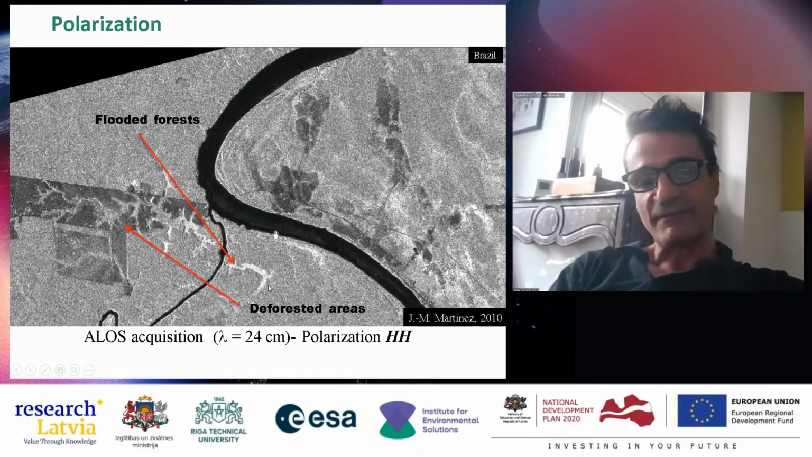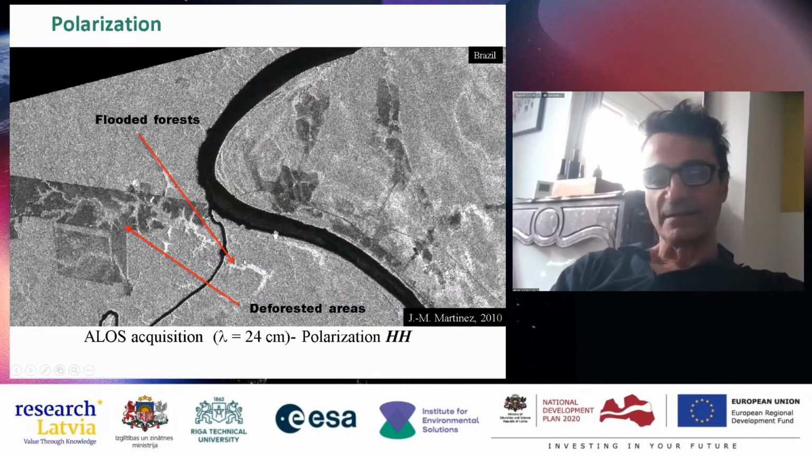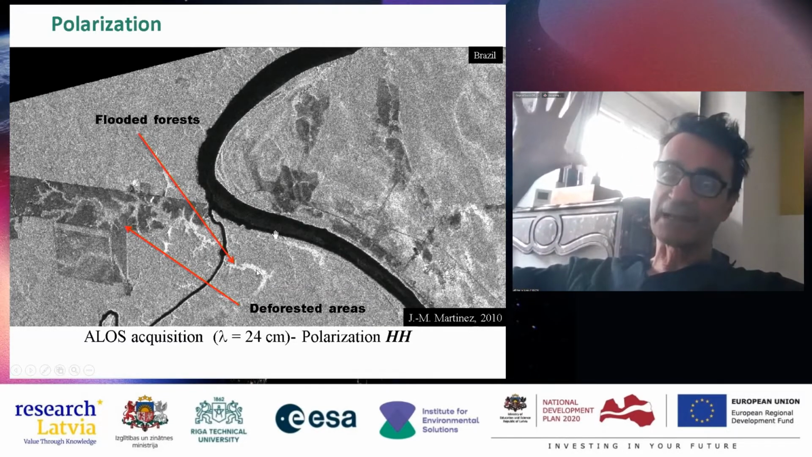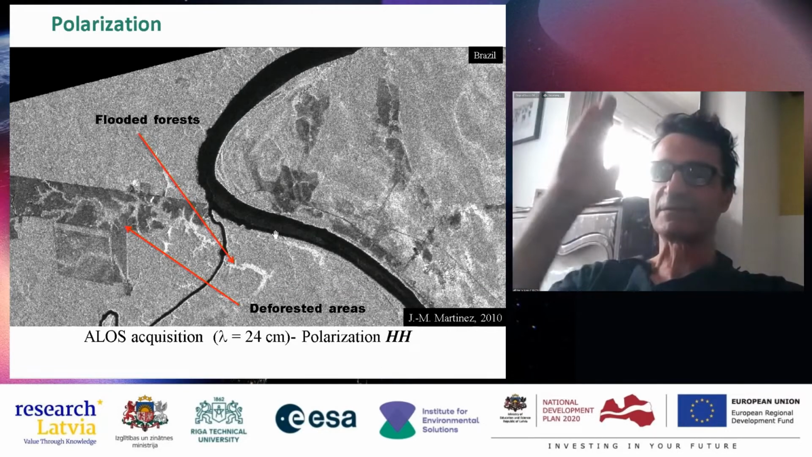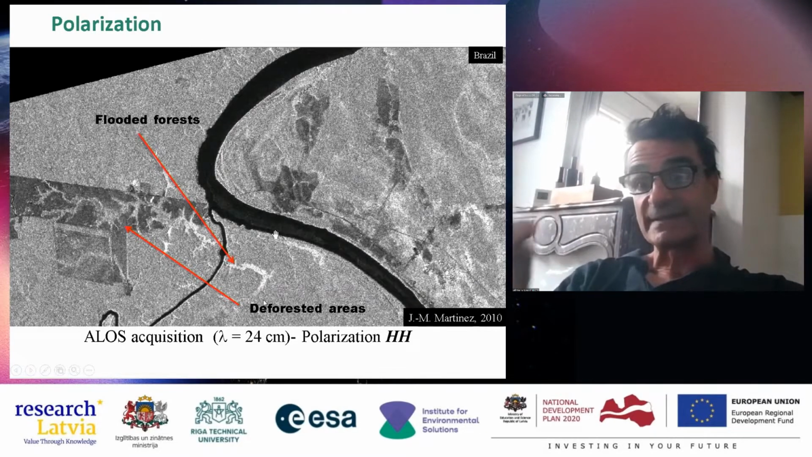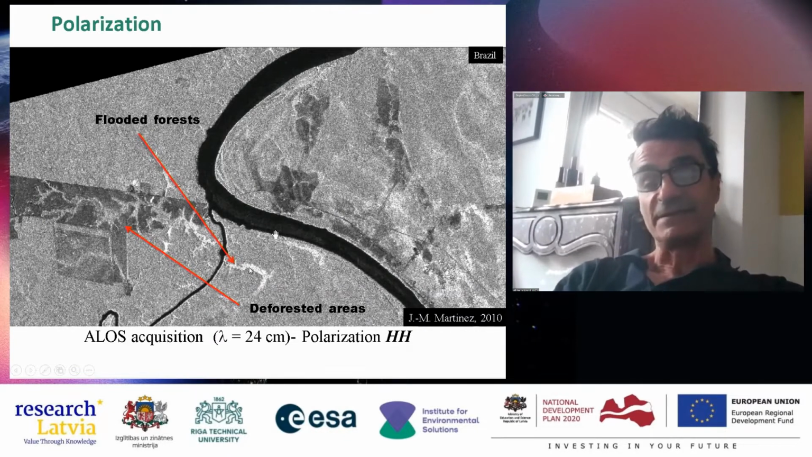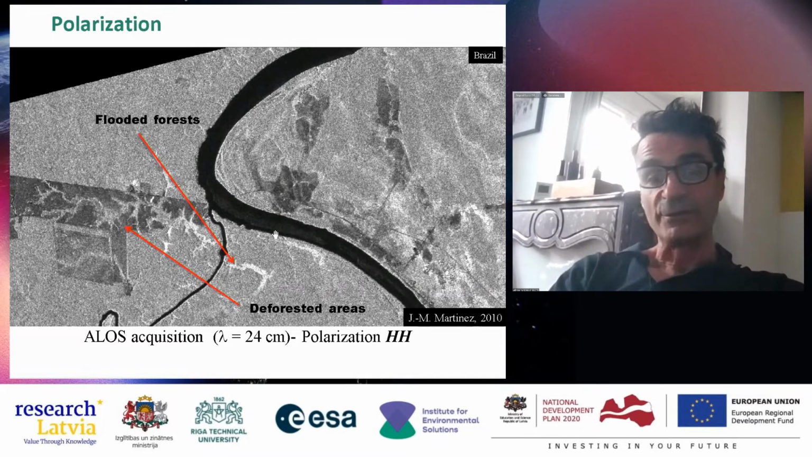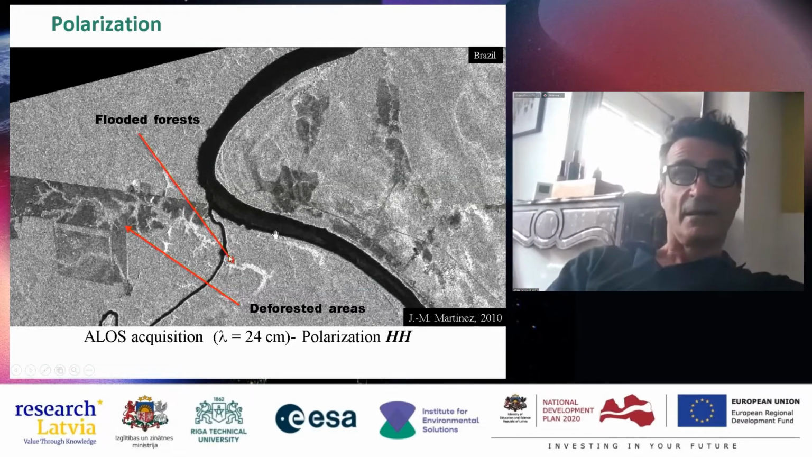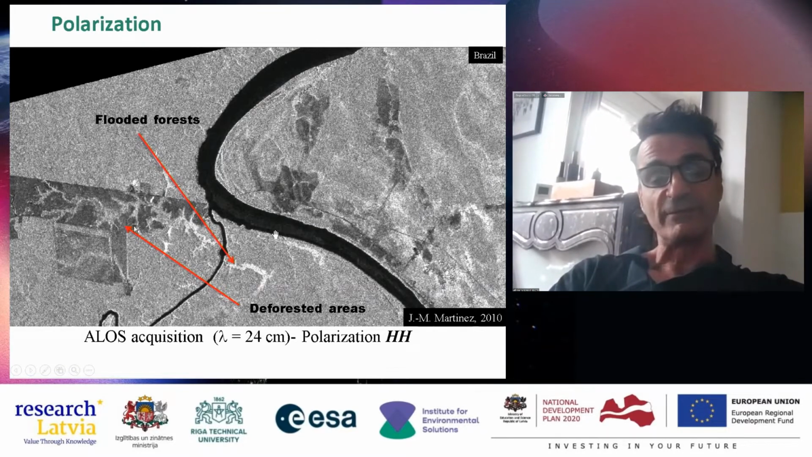And so you can see in HH polarization these bright features here, which correspond to flooded forests. This is because this polarization doesn't interact a lot with the trunks and the branches, which are quite vertical. As it's horizontal, it doesn't interact a lot and sees the ground under the vegetation. And when this ground is very reflective due to water, you see this with bright areas. You can see here some dark areas corresponding to deforested areas.